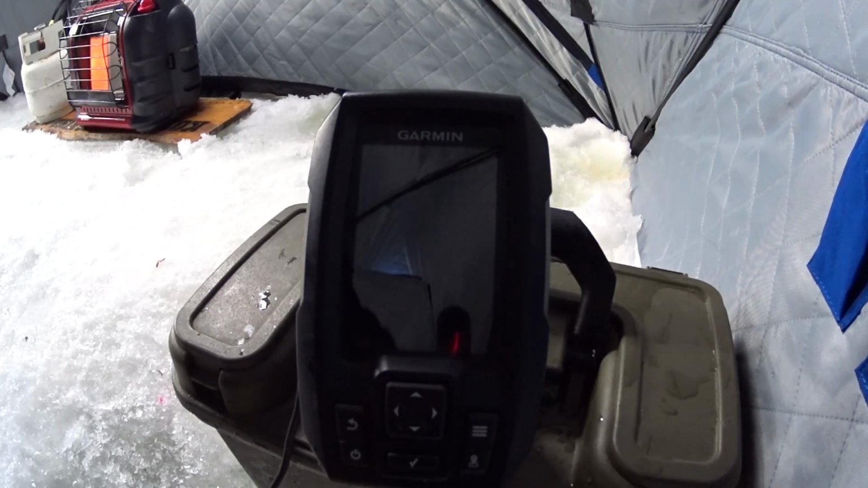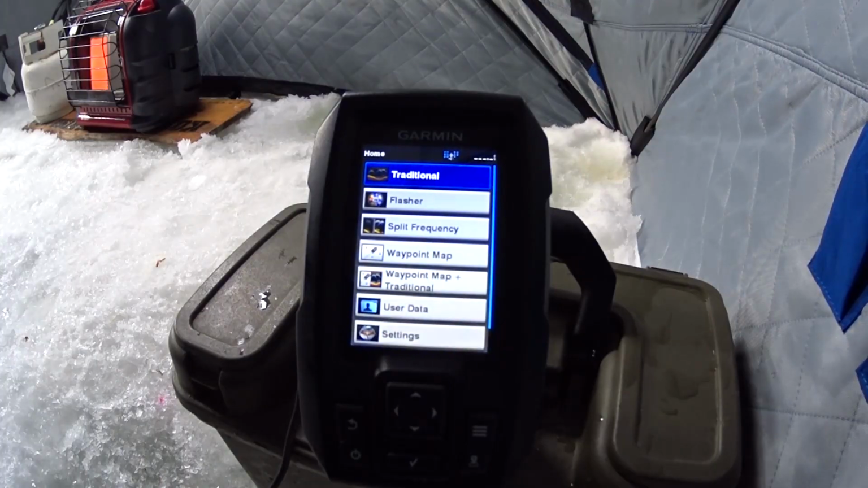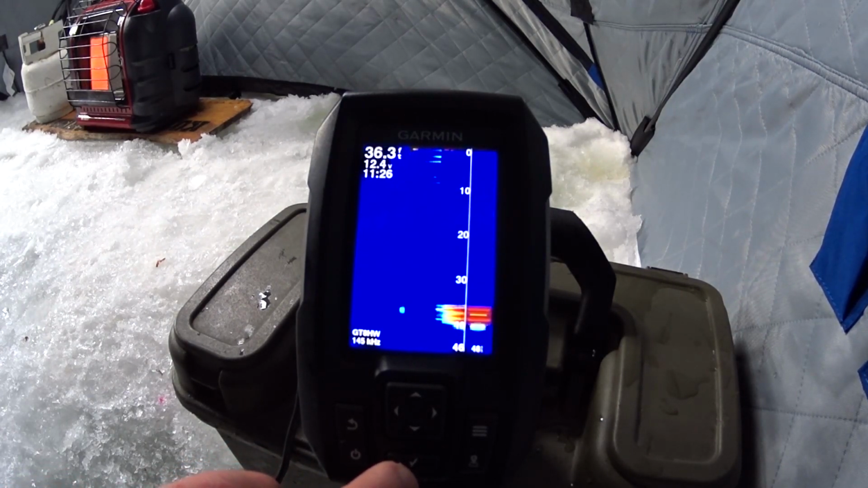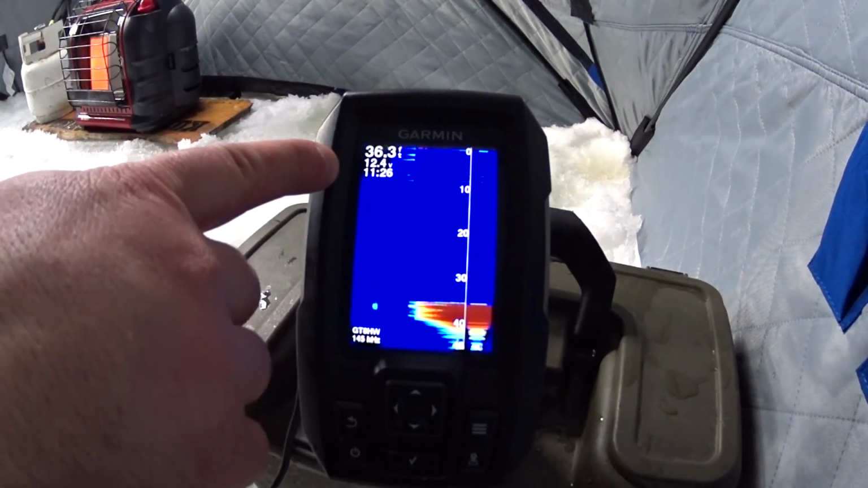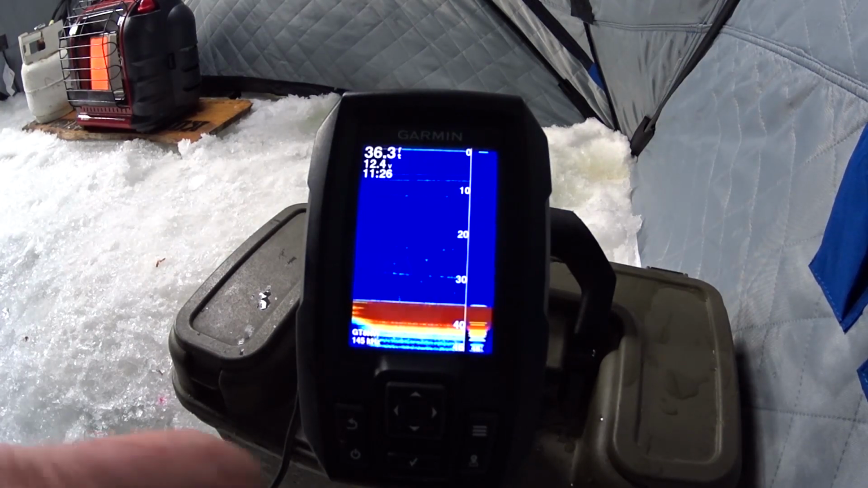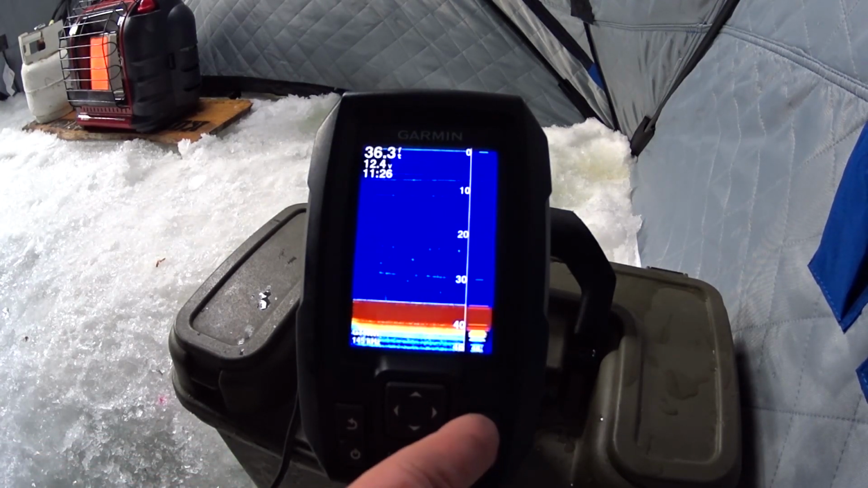Today I would like to run you through my Garmin Striker 4. I would like to show you some of the things that I am using. This is your main screen that you come to. I am generally going to use the traditional sonar. It will read your depth, voltage, and GPS time.